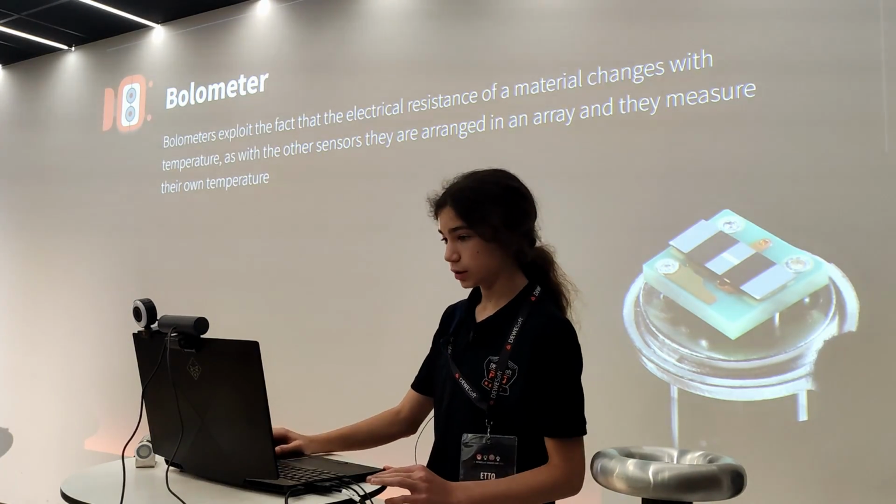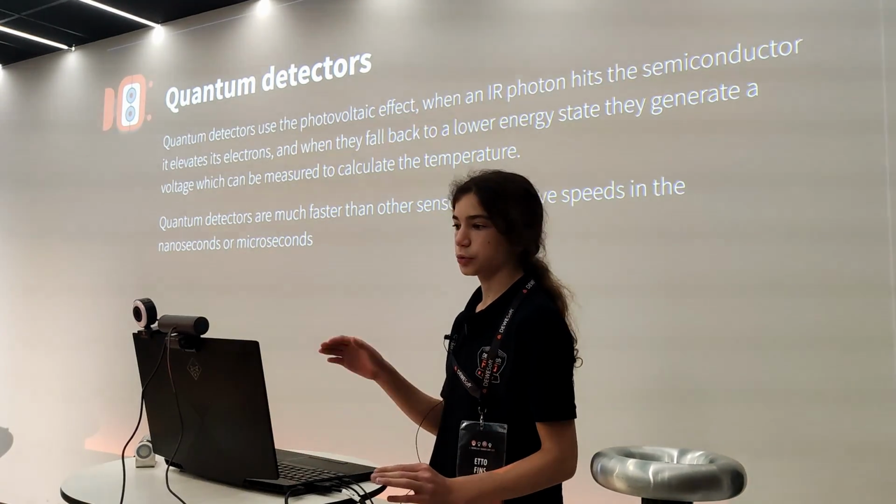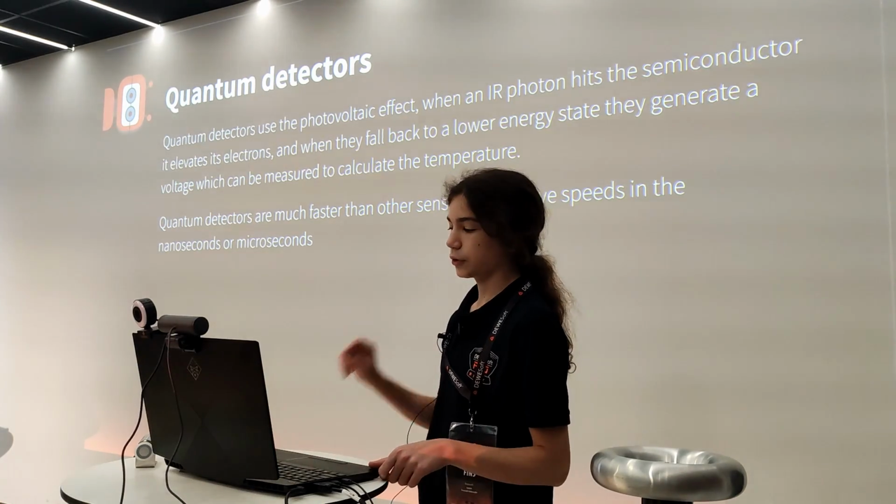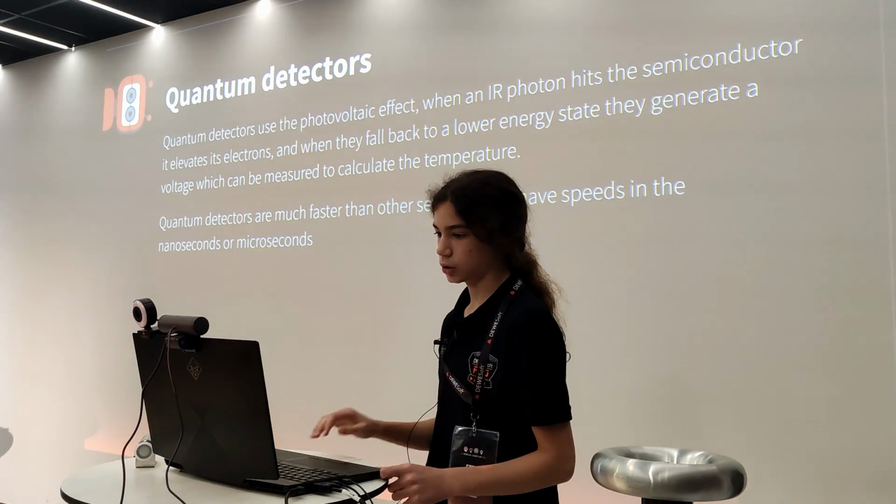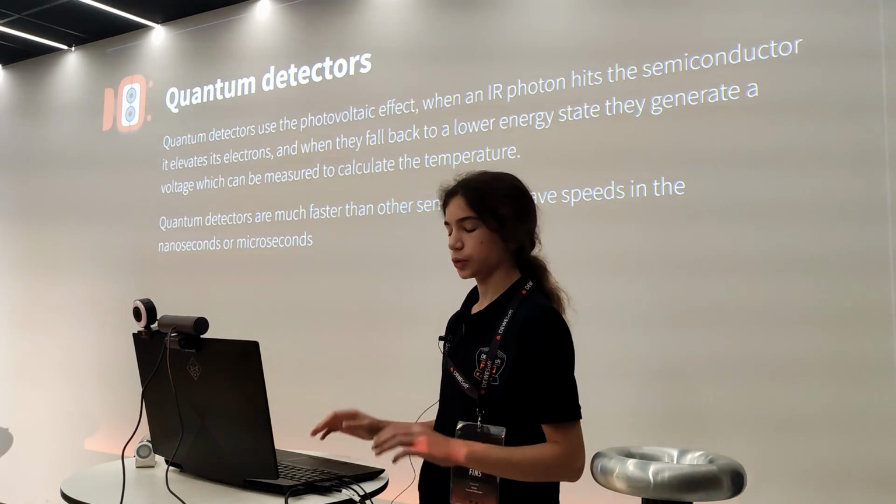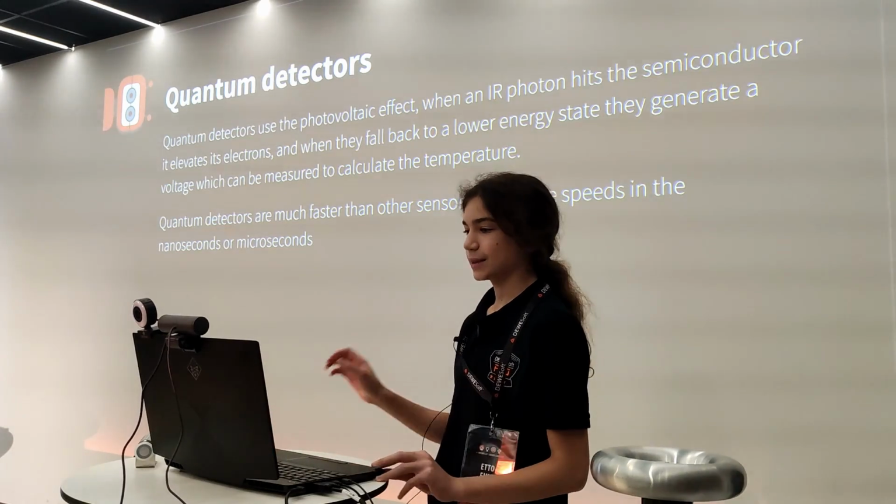A detector that is significantly different is the quantum detector. Quantum detectors are more similar to the normal detectors in regular cameras. These use the photovoltaic effect, and so when the IR light hits them, they produce a voltage which can be measured. They are usually made of semiconductor, and so they are very similar to a normal visible camera. The quantum detectors are used when you need something that is very fast.